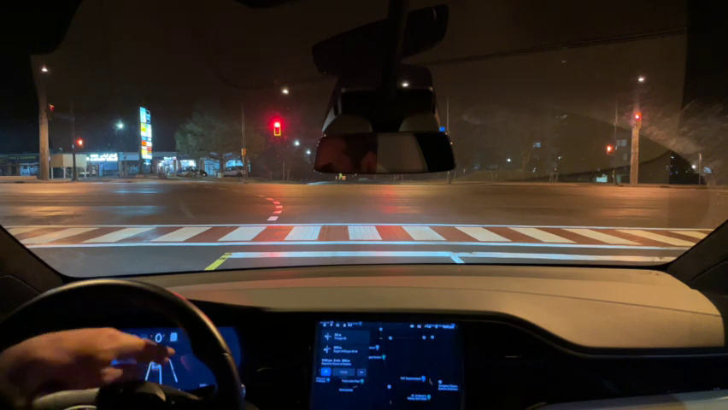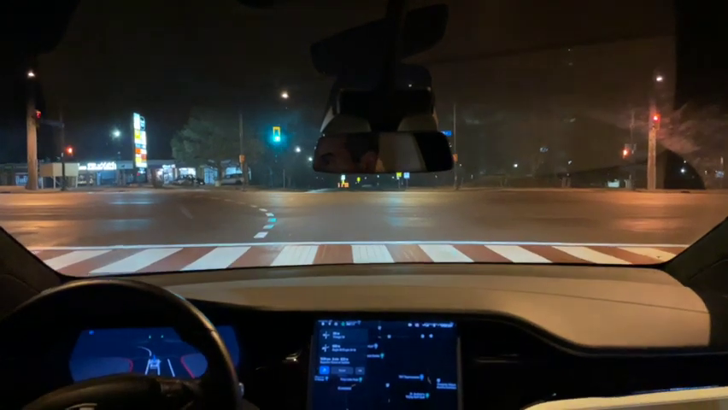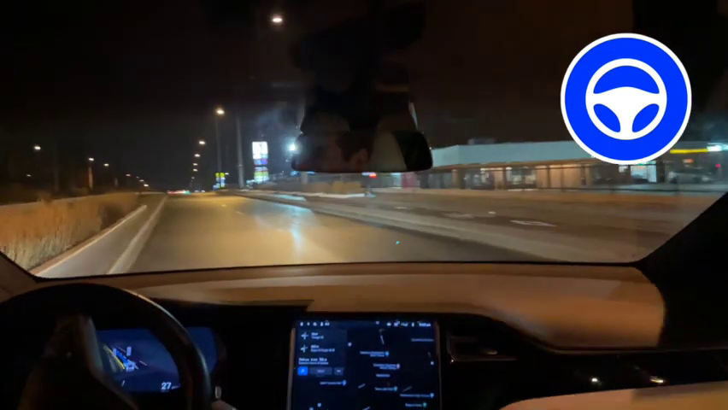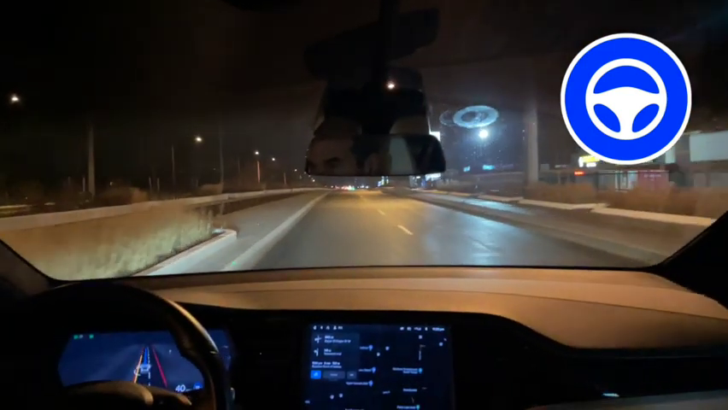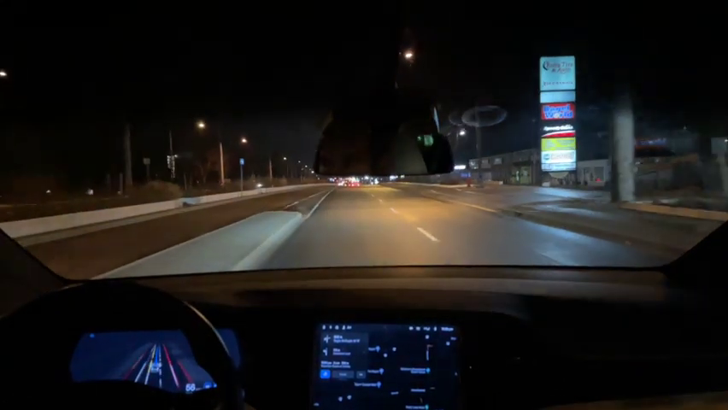It looks like a circle with a letter H in it. When you do that, if it's willing to self-drive, then it will offer you the self-drive symbol showing you that it's ready and willing to self-drive, and then you can activate it even if you're sitting at a stoplight.